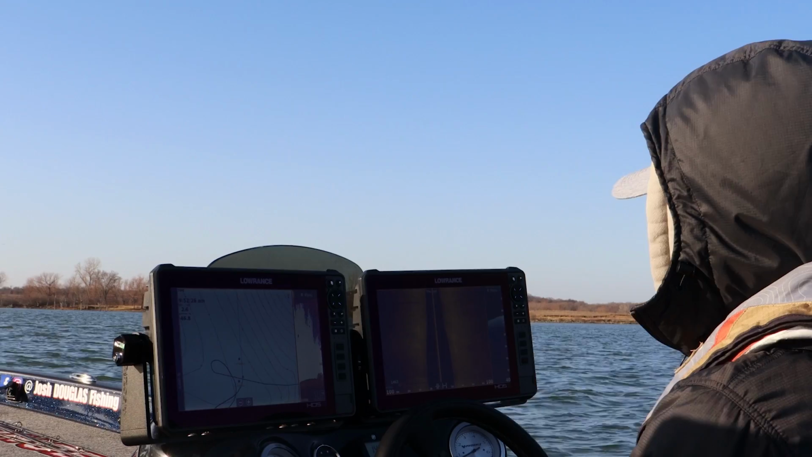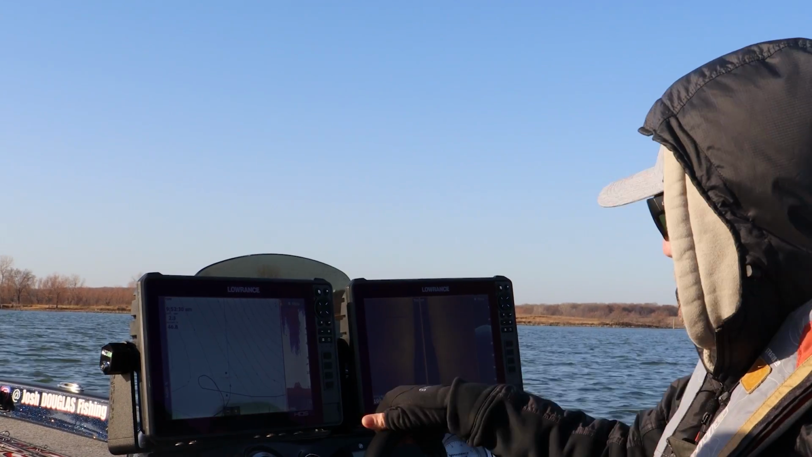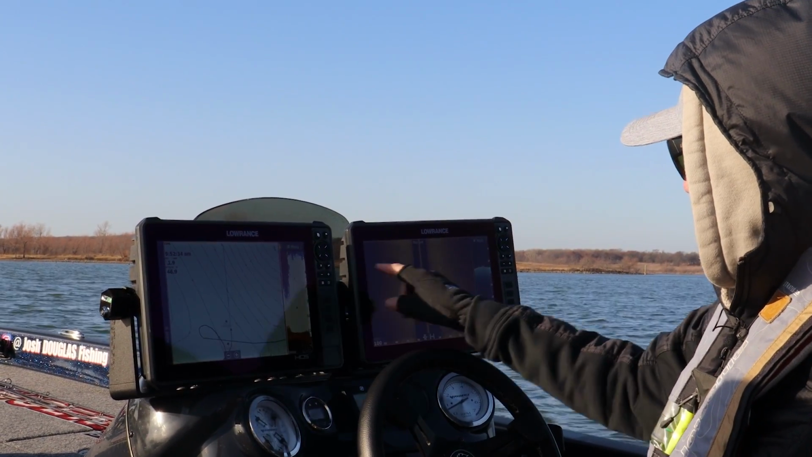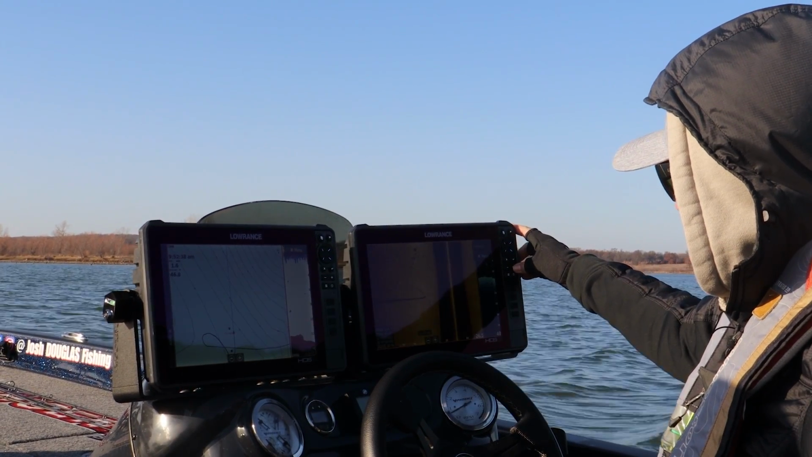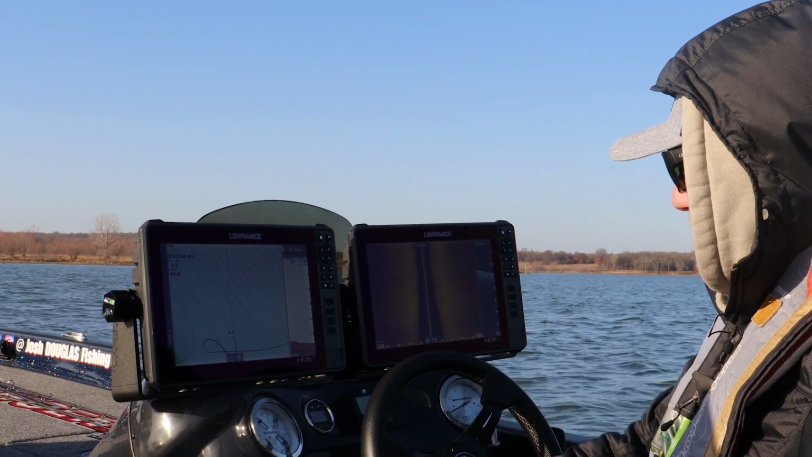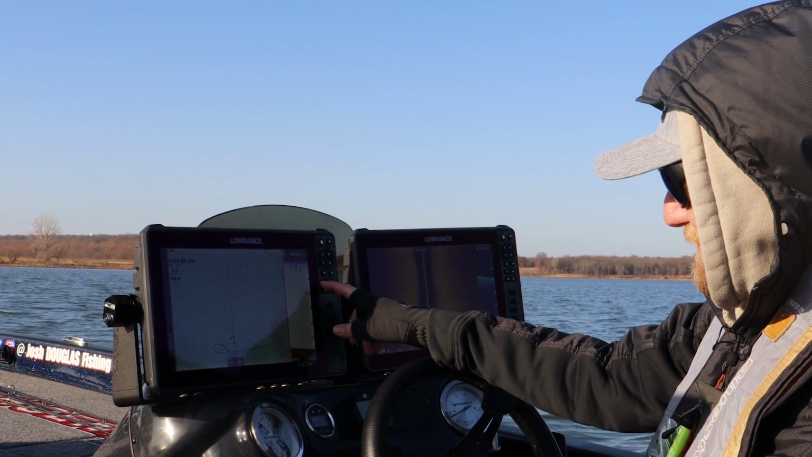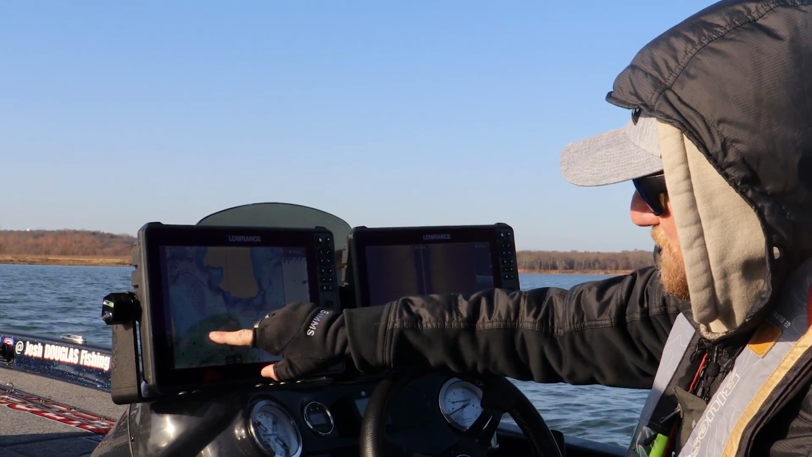All right, here's a perfect little, it's not the biggest foundation that I've ever seen in the world, but at the same time, you can see there's a couple of them here. And you can see the old rubble right here. If I zoom in on this, you can see the old foundation of what was there for the house. Good depth range between 10 and 15 feet. And what I really like about a spot like this is you've got main lake out here and a big point.